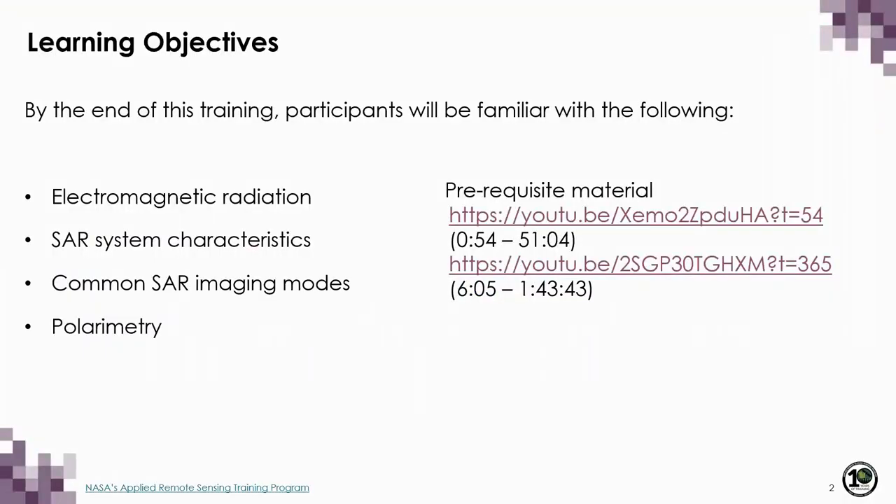Over the course of this lecture, we will cover 4 main topics. We'll start with a very short review of electromagnetic radiation, followed by a discussion of the system characteristics that define a SAR sensor. We will then go over some common SAR imaging modes and finally talk about polarimetry. Now, to fully grasp the contents of this lecture, it is strongly recommended that you review the prerequisite material shown on the right-hand side of the screen.